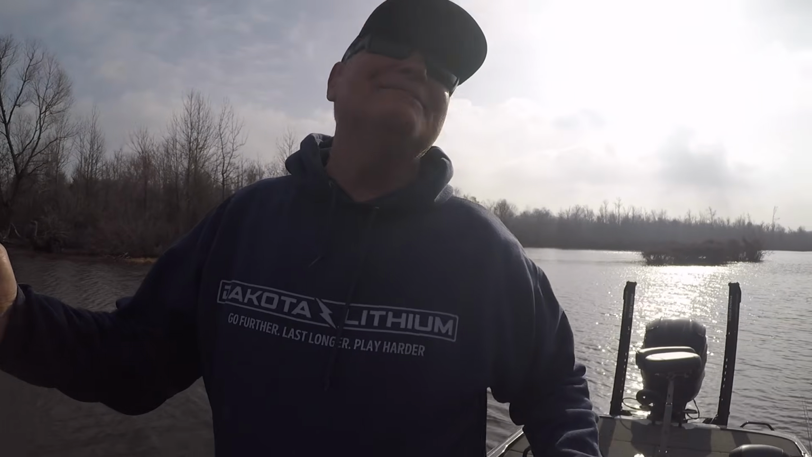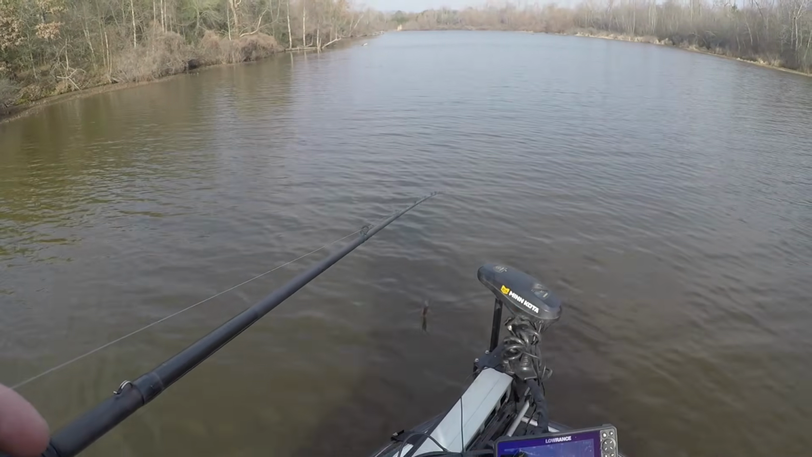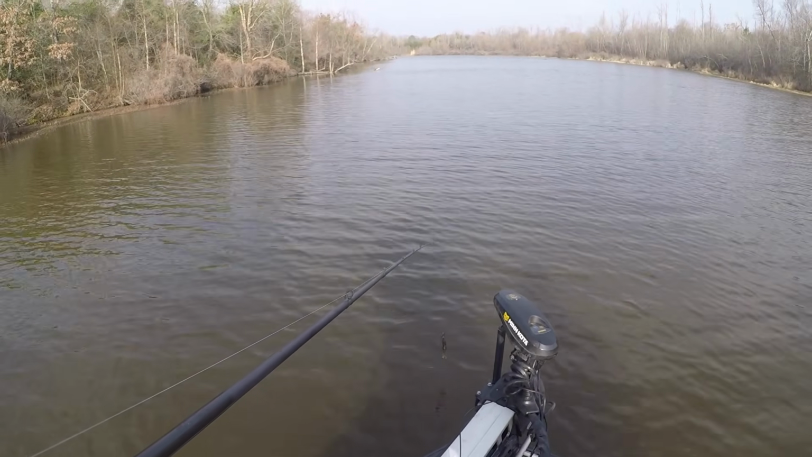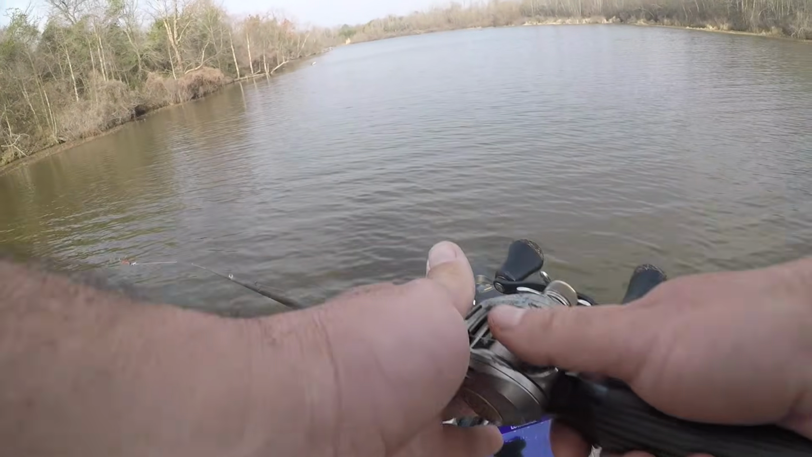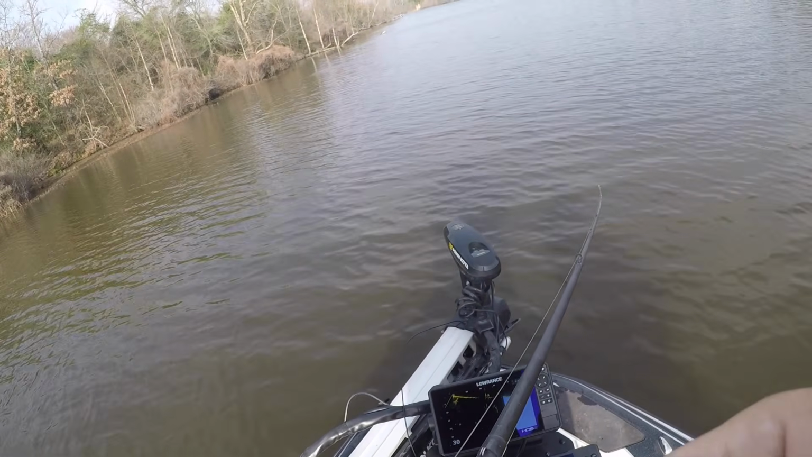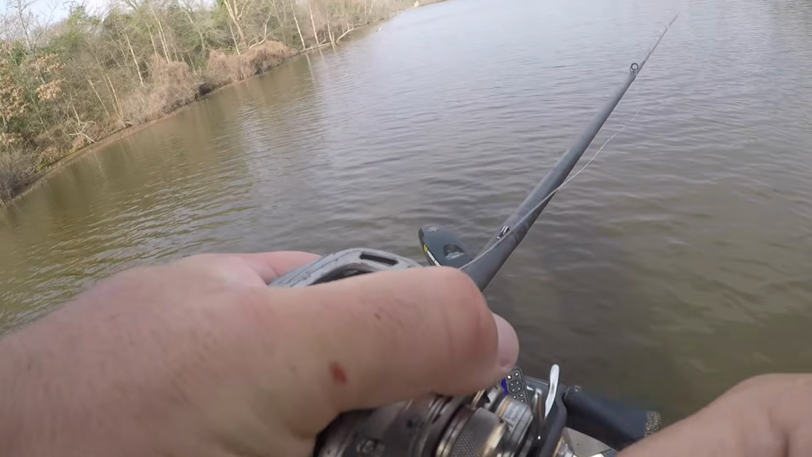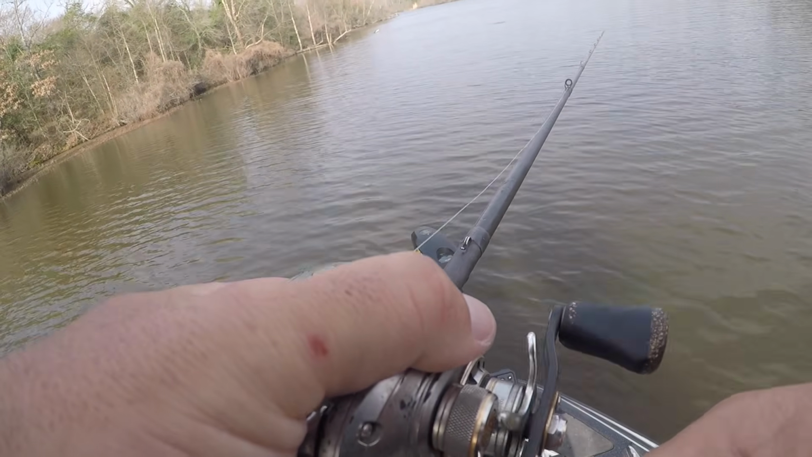I believe I'm scoping in this shallow ass water. How about that? Scoped him. Better one. That's what we do with the scope, baby.